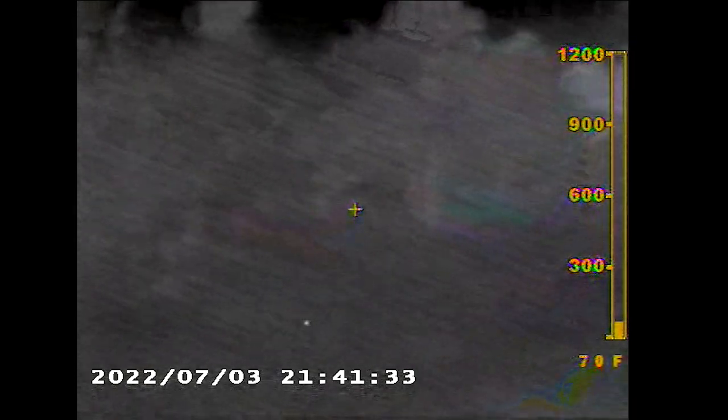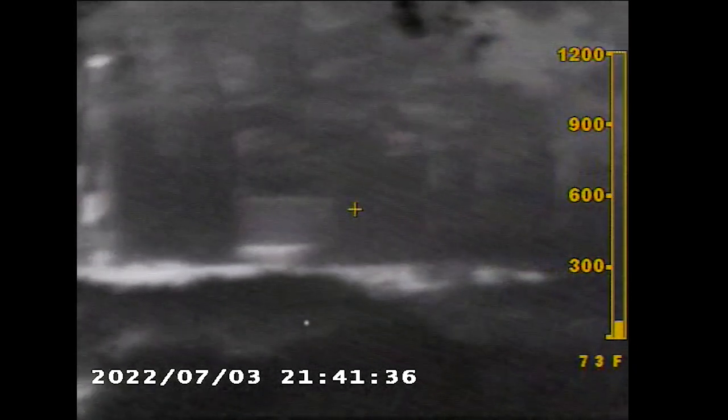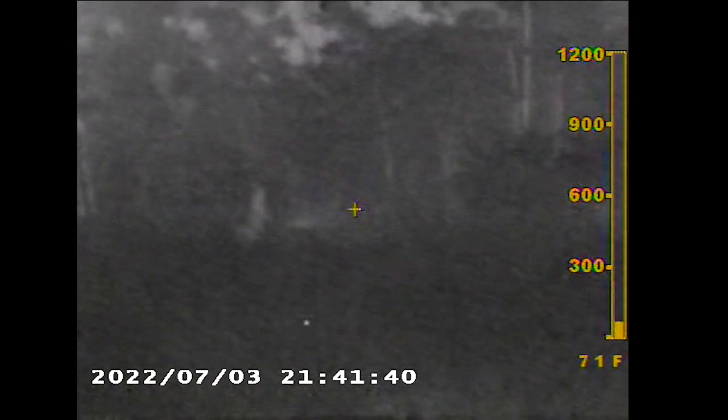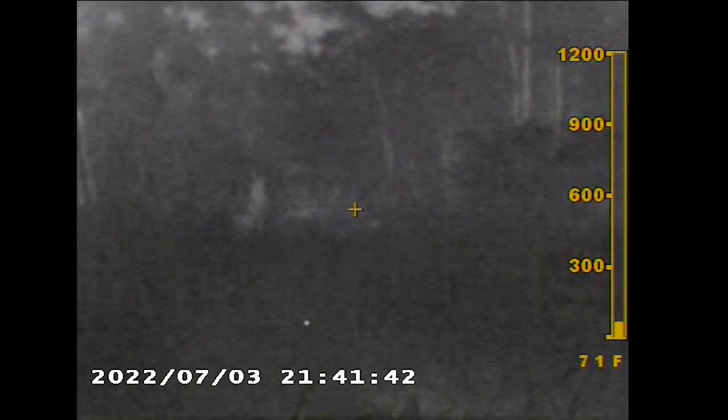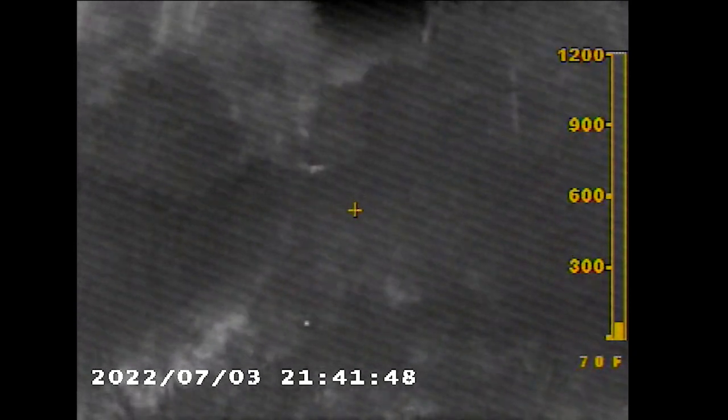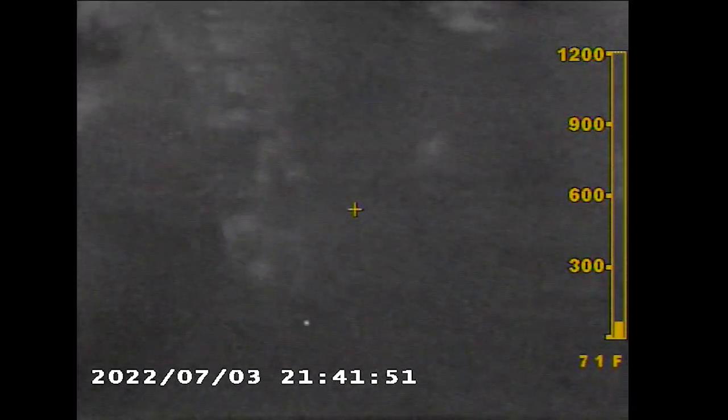Still looking around, seeing if there's anything moving with a heat signature out there. I'm still looking, panning to my right, trying to see if there's anything that's moving at all. And I don't see anything. Just scanning. There's the truck way back there in the back, about 150 yards back there probably.